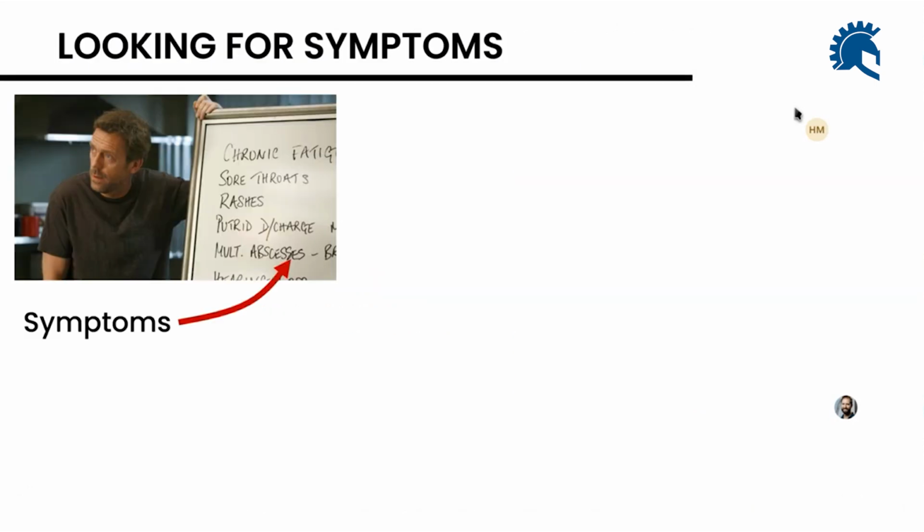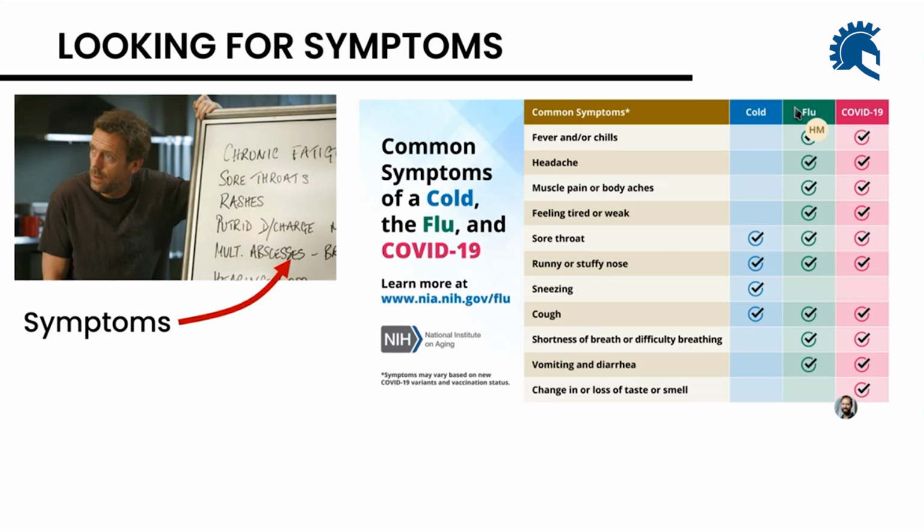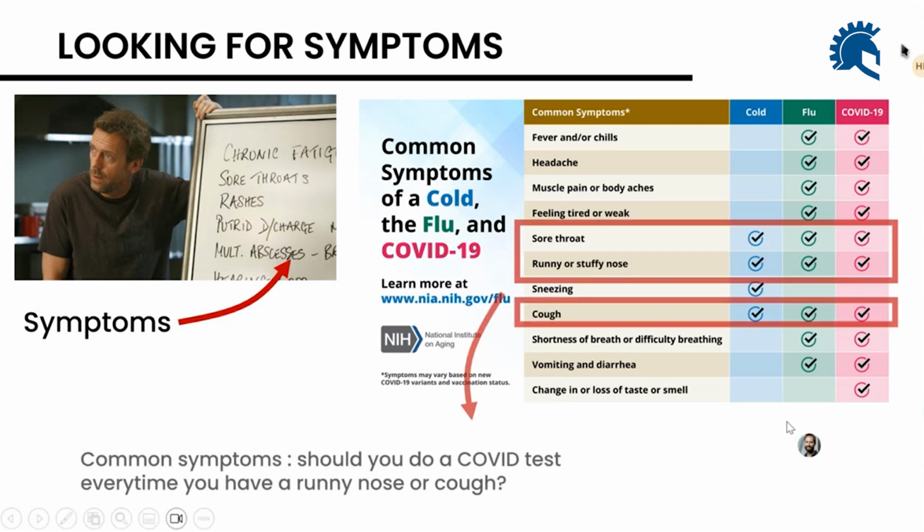So before we dive into thermography, IR, and temperature detection, I want to talk about symptoms, right? So when you're sick, when you have a disease, whether it's a flu, a cold, COVID-19, whatever, well, you go to the doctor or you analyze your symptoms. And basically, when it came to COVID-19, I liked this table here that was giving us the differences between cold, flu, and COVID-19. And the common symptoms between the three kinds of viruses are very similar.